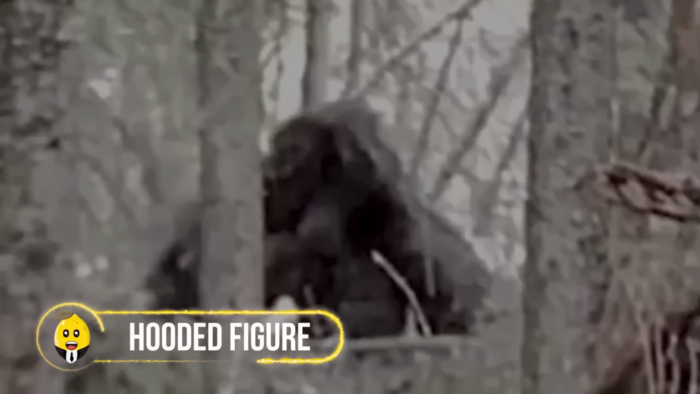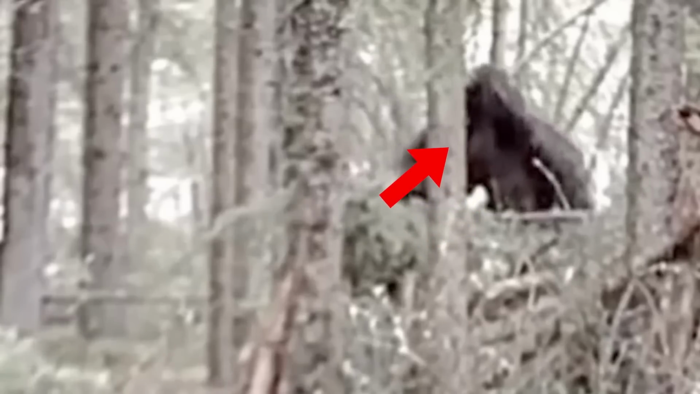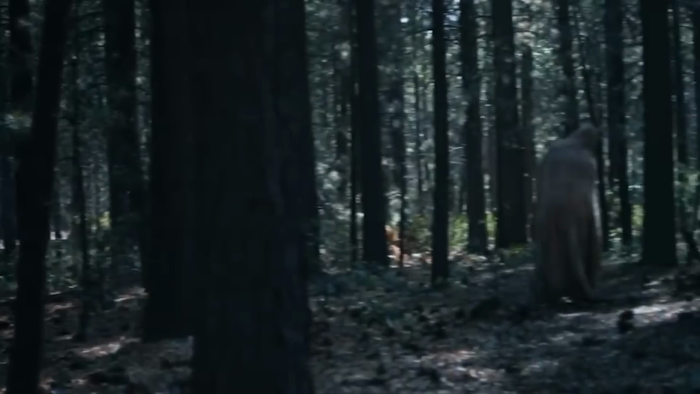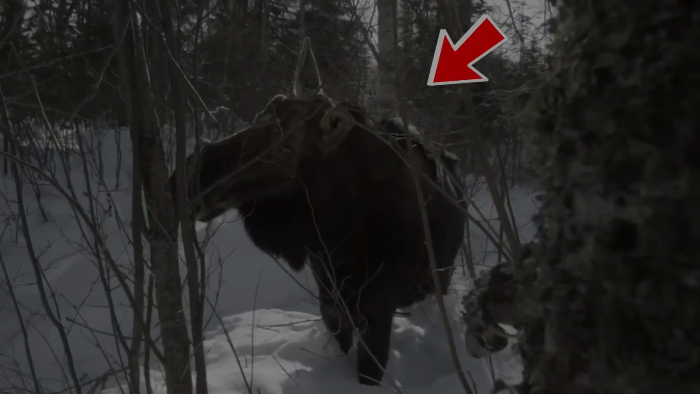Hooded figure. The trail camera came out with another mystery with this video. A colossal creature with thick fur over its body from head to toe was seen hiding in the woods. The grainy video couldn't reveal its facial features, but whatever we made out from it, the creature didn't look like any primate. Its facial features, the broad figure, the colossal size, everything made it fit perfectly the definition of a Bigfoot. One thing was for sure: the mysterious creature was one of the secrets the forest hides in its depth. What do you think of it?